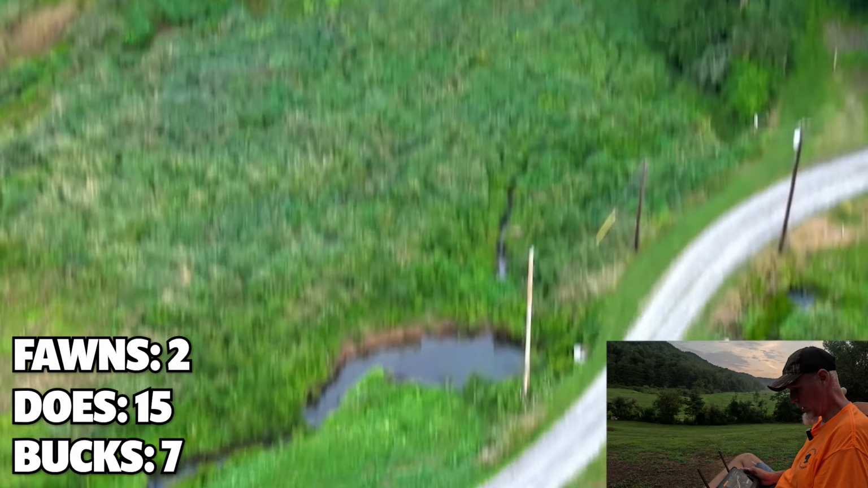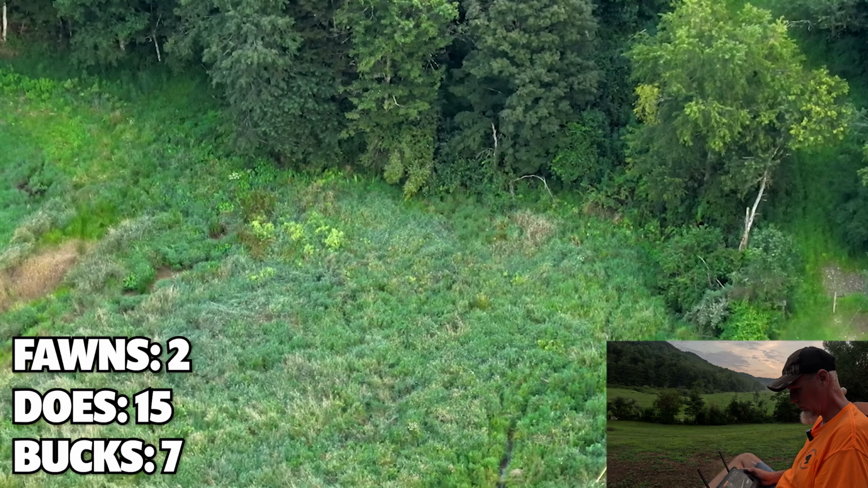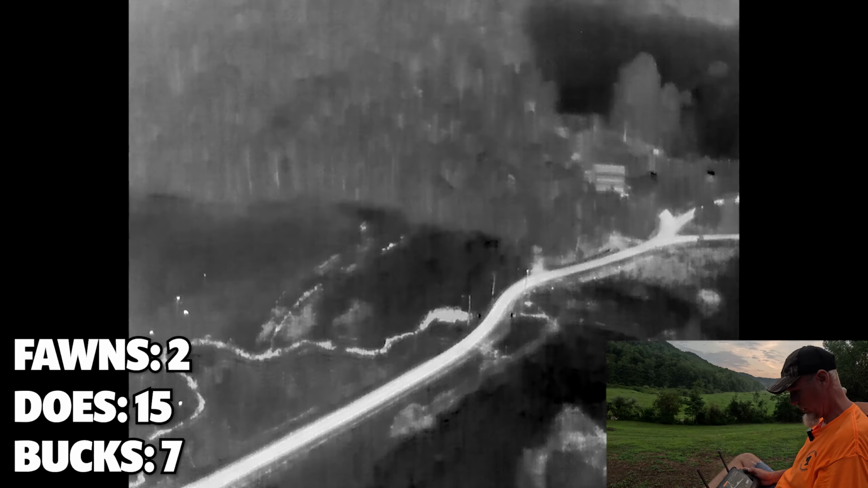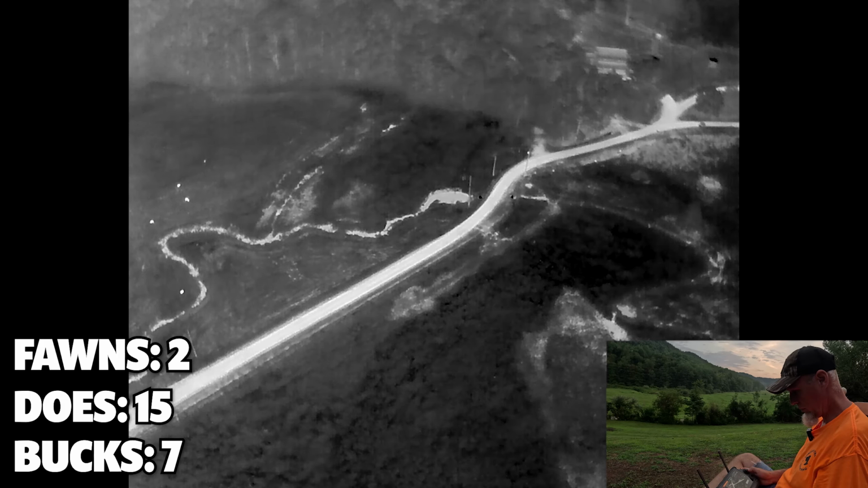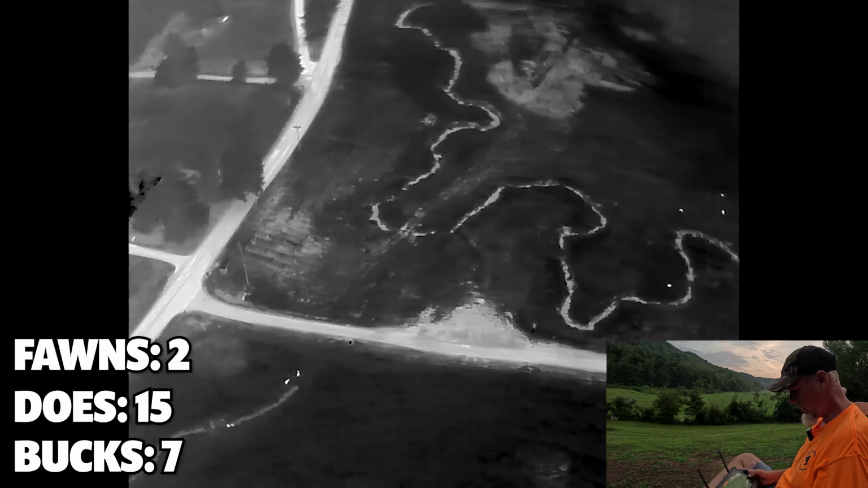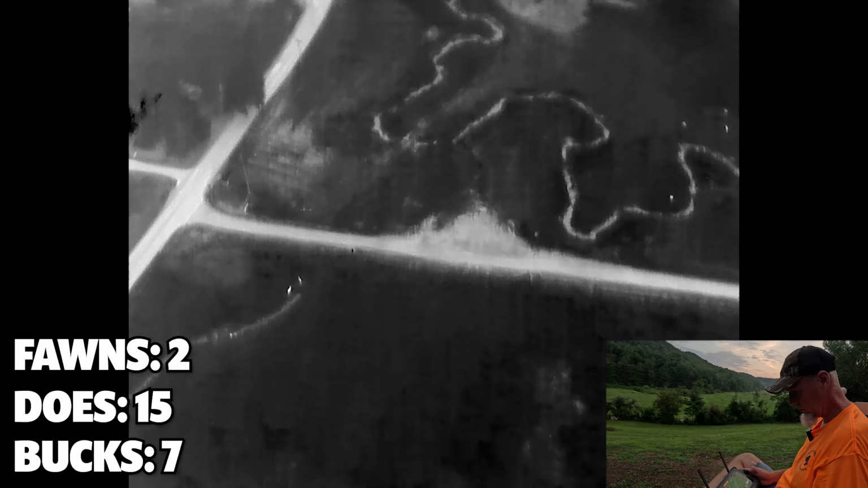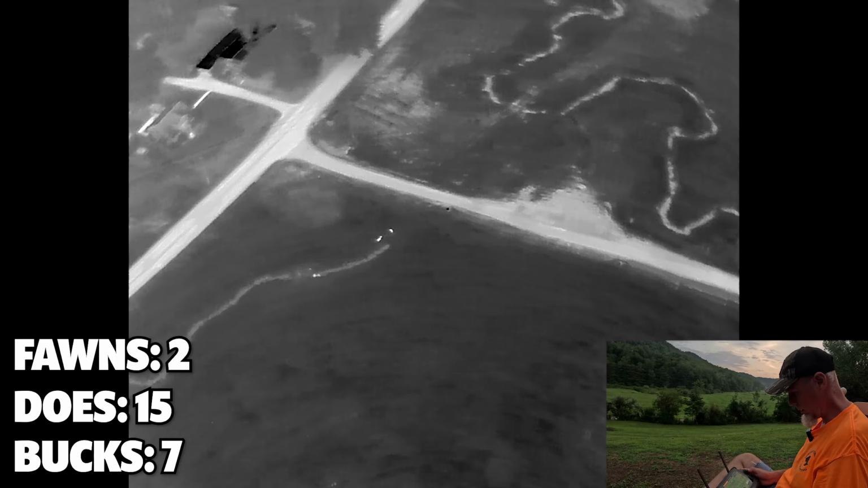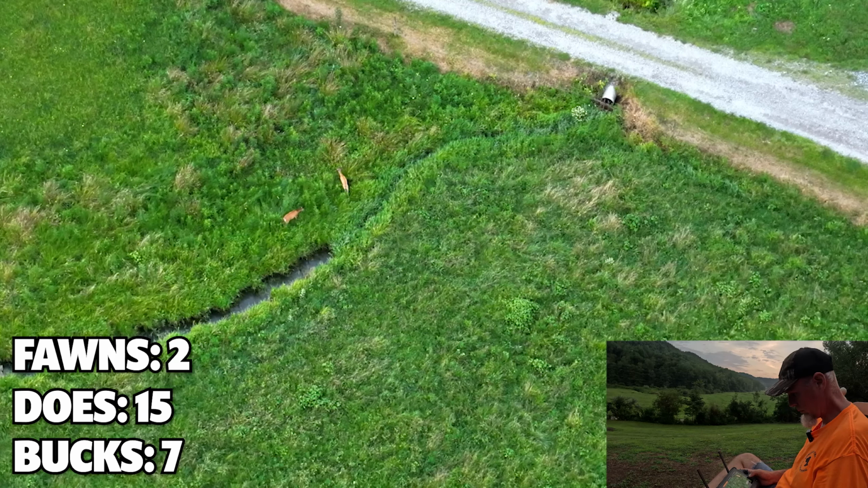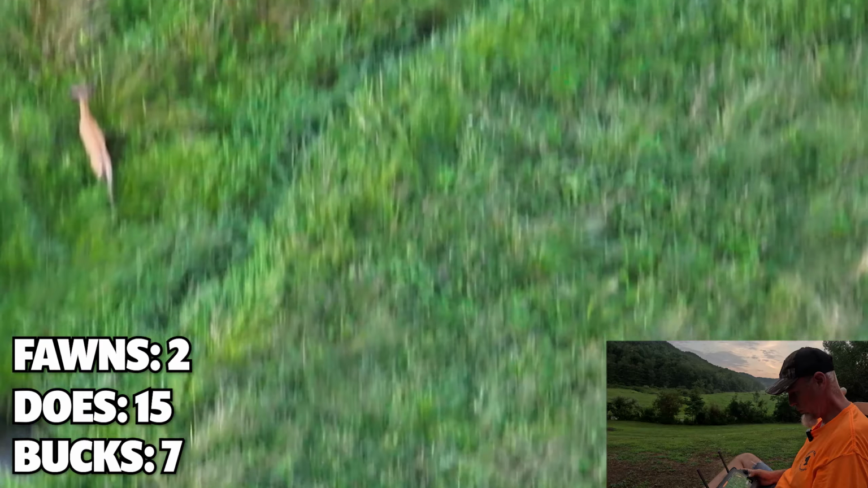Don't see any more right in here. What do we got here? There's something right there. There's 2 more deer. They're really starting to come out now. Two more does.